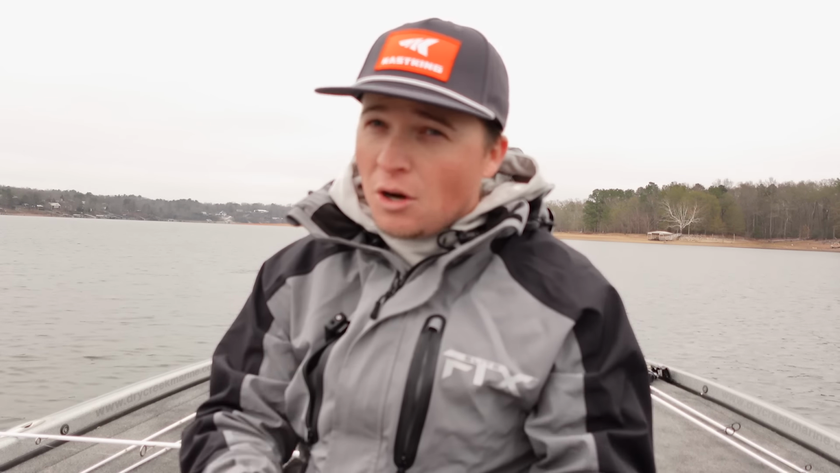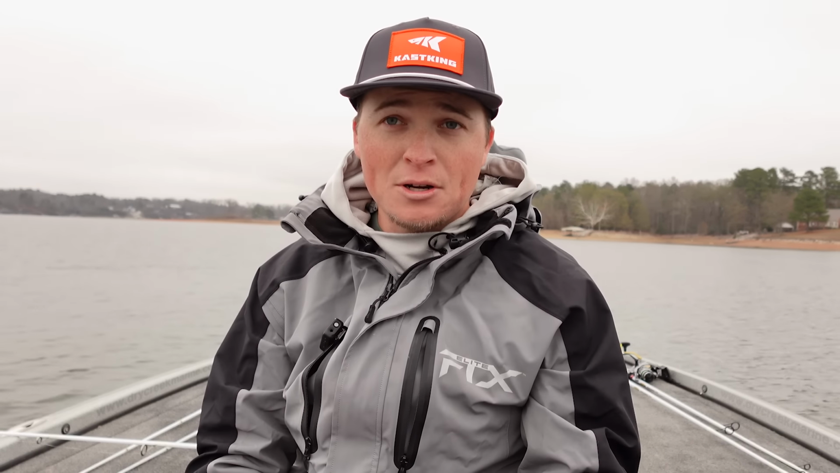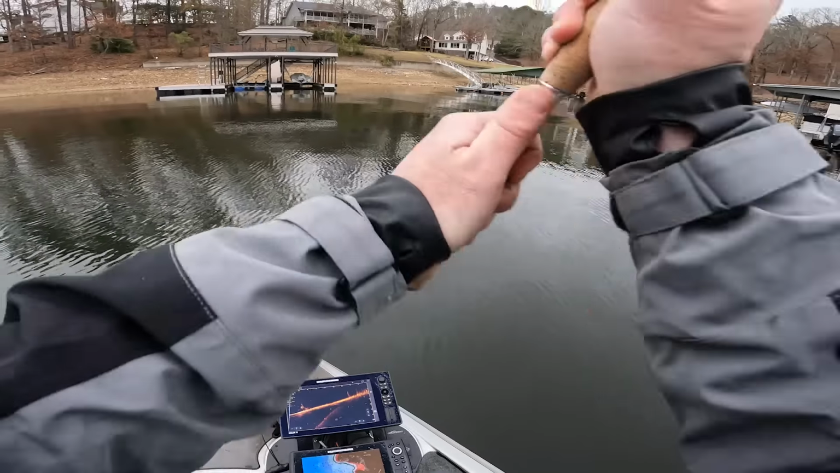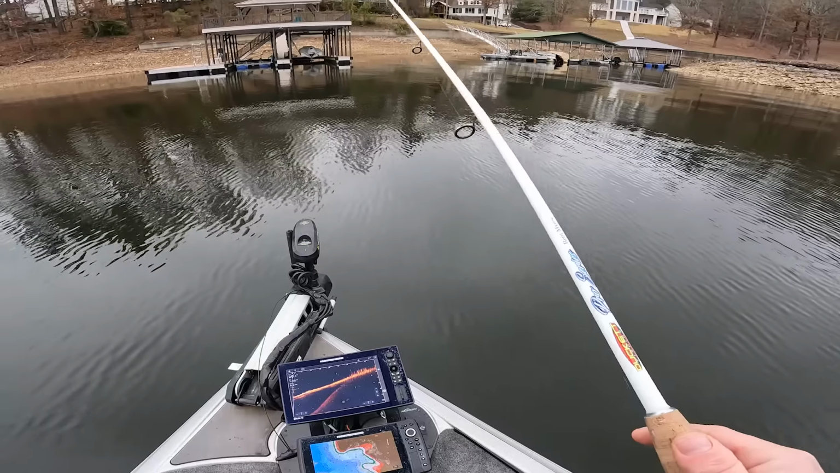Now, keep in mind, this is the fall time, so cold fronts in the fall and early winter are going to be a lot different than cold fronts in the late winter and early spring. These cold fronts this time of year are going to have a lot better impact on the fish as opposed to springtime cold fronts. Those springtime cold fronts really knock those fish back, make them a little bit lazy, not as aggressive. But this time of year, I think it actually ignites the bite until that water temp gets down into the 40s, and then you can start seeing a more negative impact, at least from my experience.